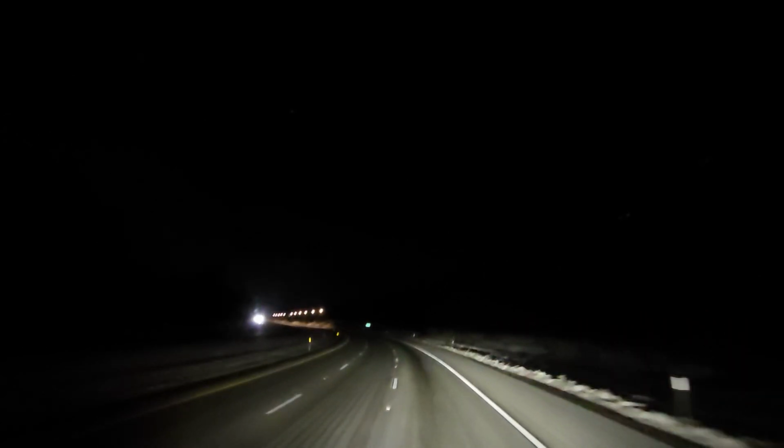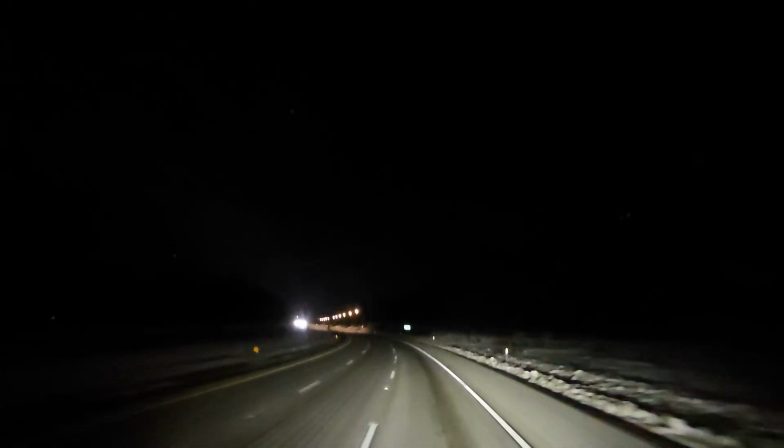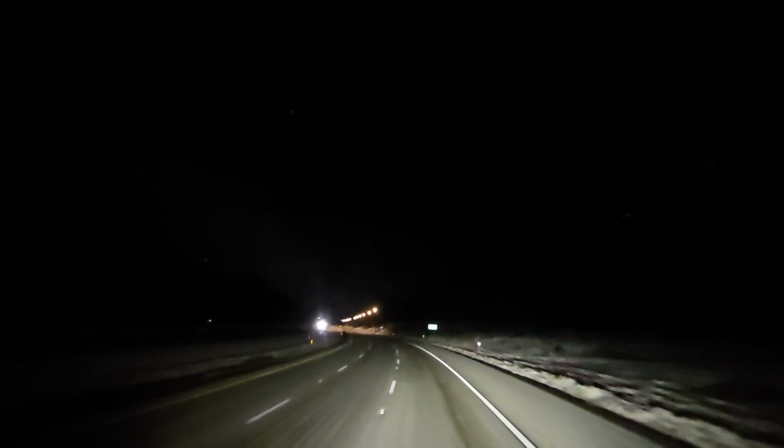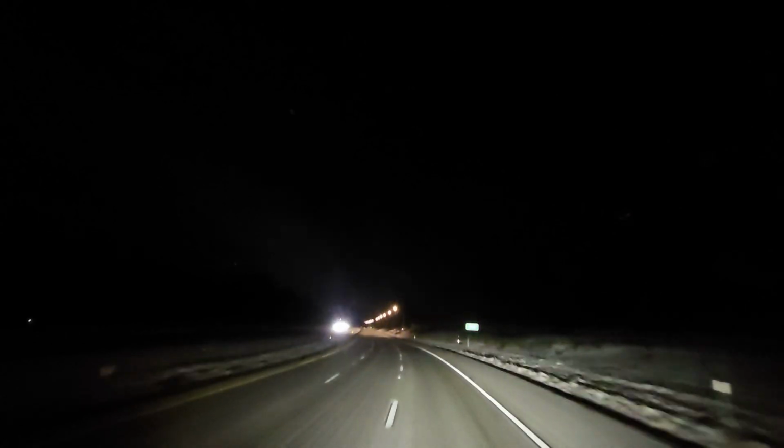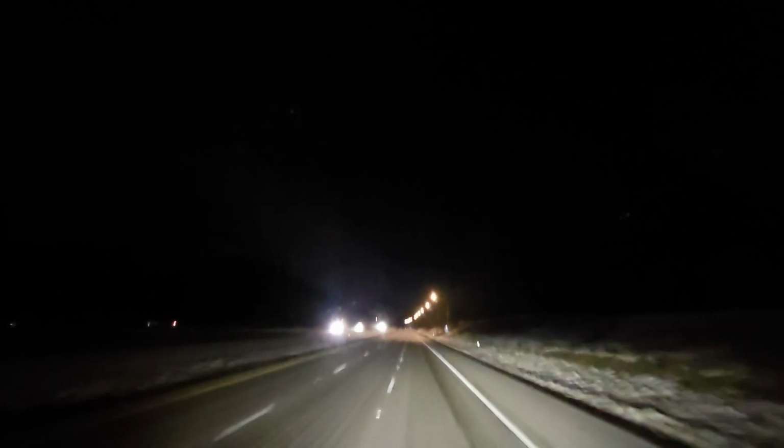Northern California gets a good bit of snow. I can just imagine what Donner looks like. If anybody's wondering, we are not allowed to drive across Donner right this second. We're not allowed to go across Donner until, I think they said after March, beginning of April sometime.